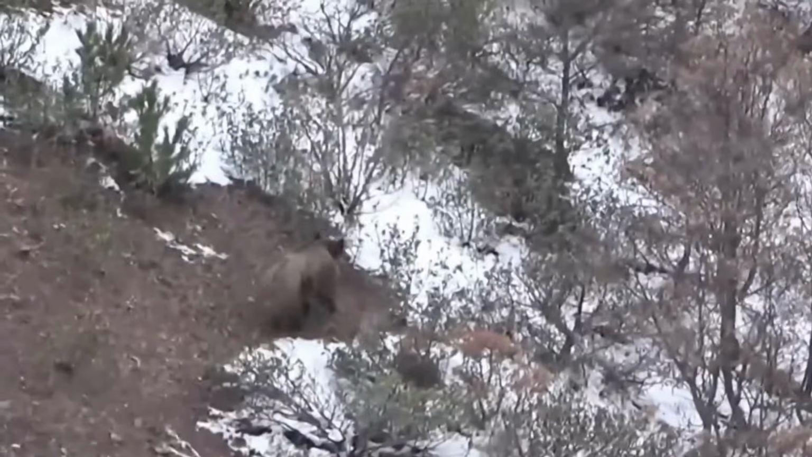boars with sharp tusks and sturdy builds emerged, ruining crops and posing health risks like disease spread.